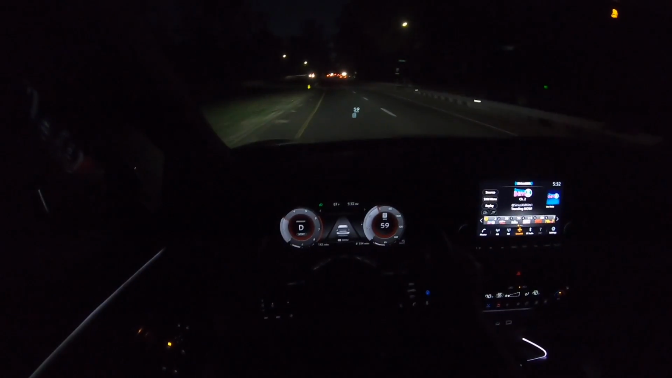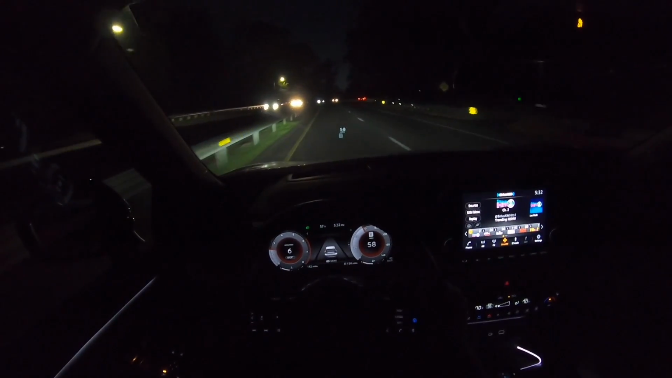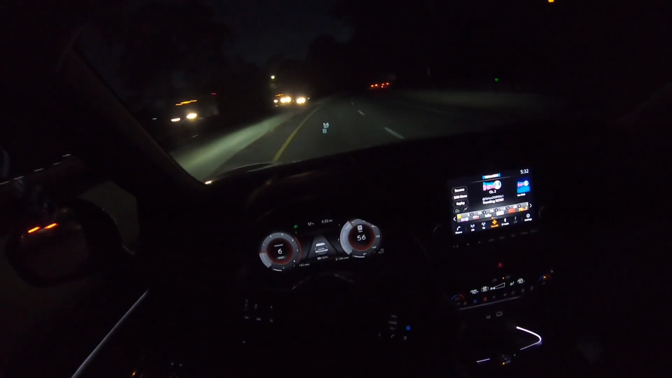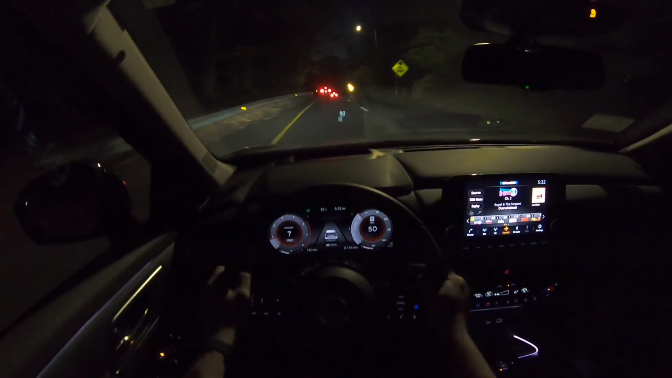And this Platinum trim actually has mostly everything LED except the turn signal indicator and the reverse light in the back. But everything in the front is LED: fog lights, low beam, high beam, turn signal indicator. So that's really, really good.